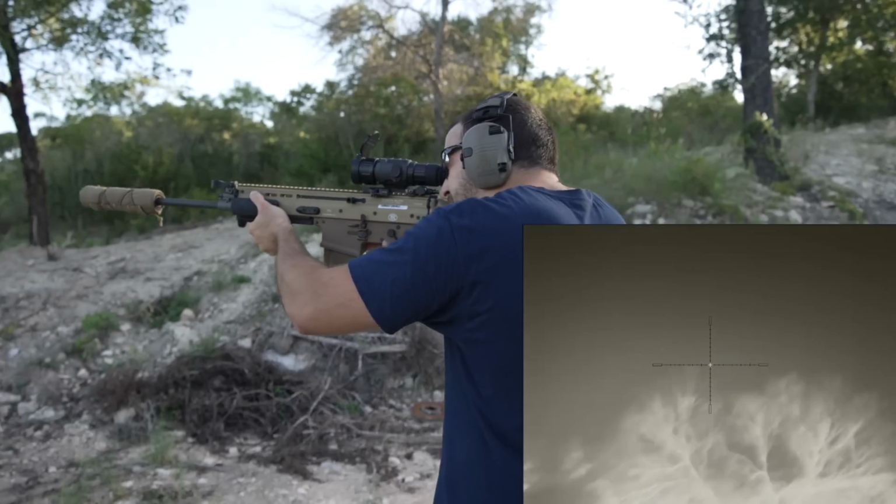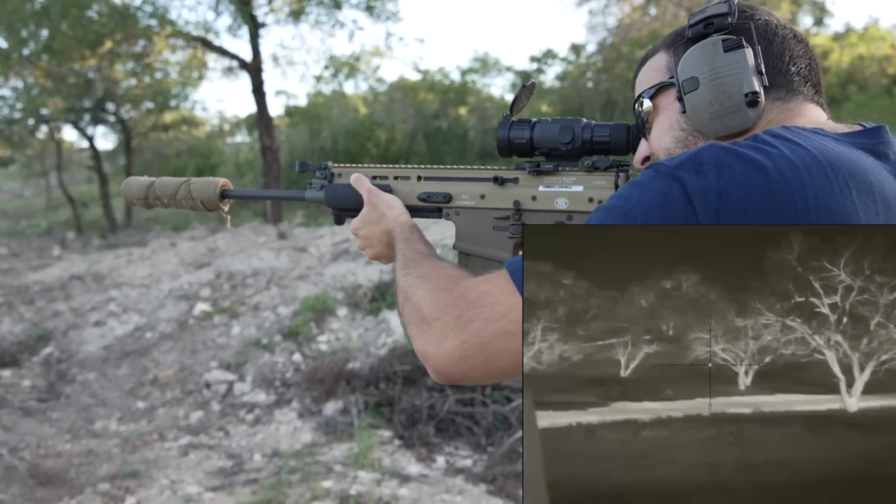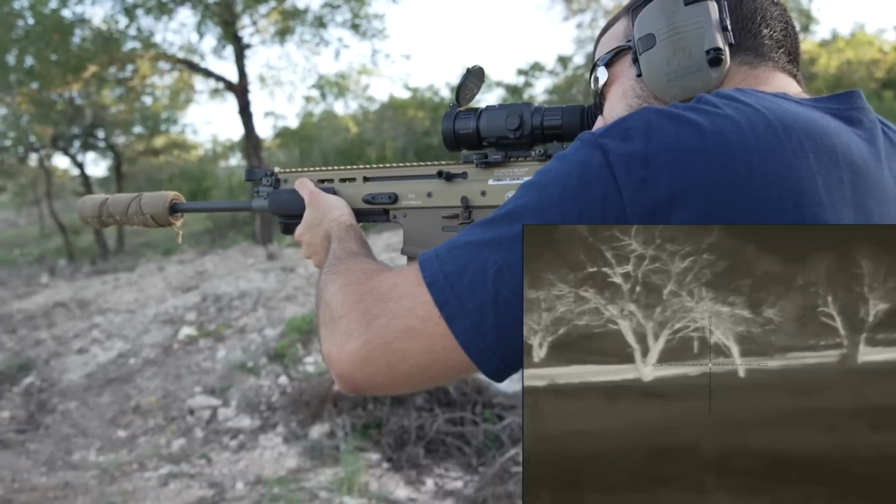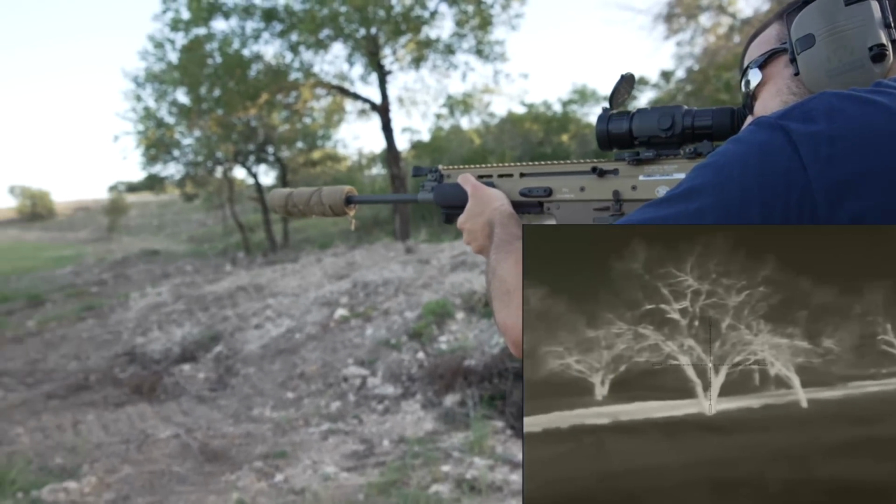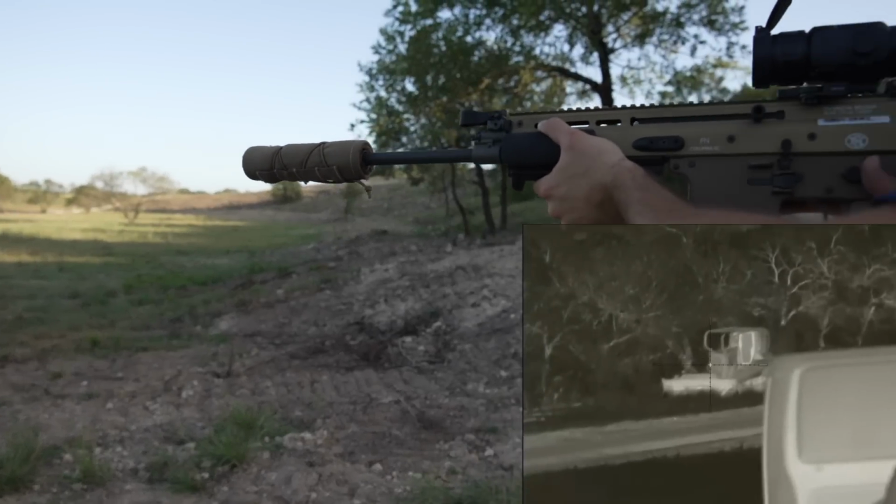So if you have the rough idea of the size of the target you have, instead of having a preset, you put that in exactly so you get a much more precise range estimation, which is how this excels at being that medium to long range thermal scope for those night hunts. So pretty cool that you could just manually punch in the size of the target.